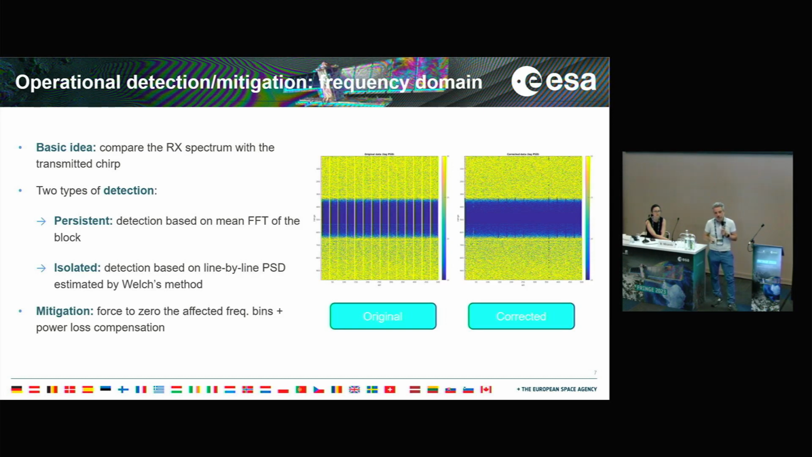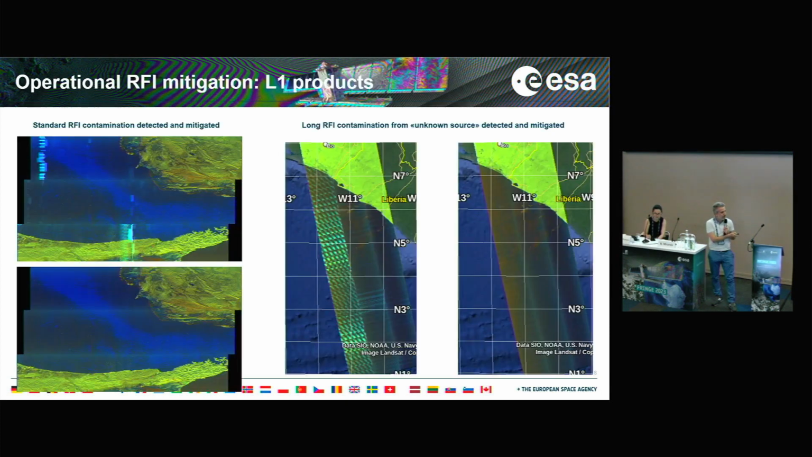The mitigation basically is notching the frequencies where RFIs are detected, but at the same time compensating the power in order to not affect radiometrically the products that are generated after this mitigation. Here I just provide a few examples of the effectiveness of this RFI mitigation.